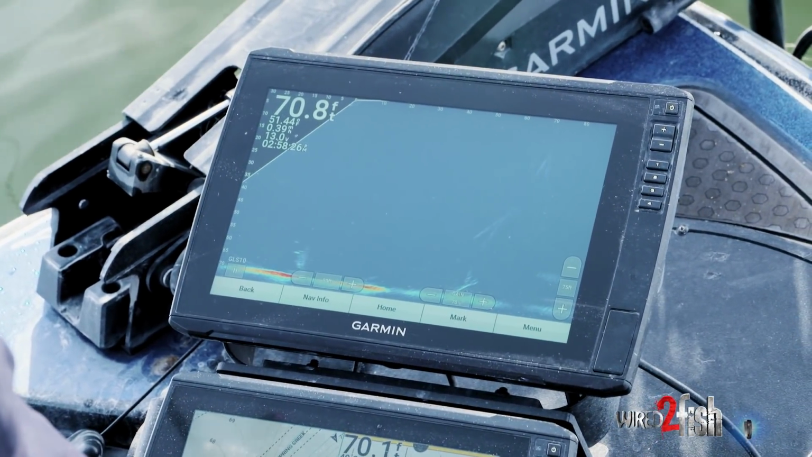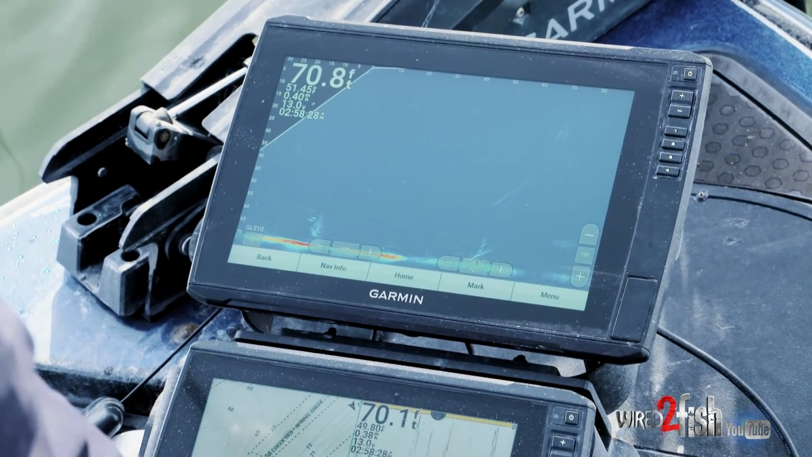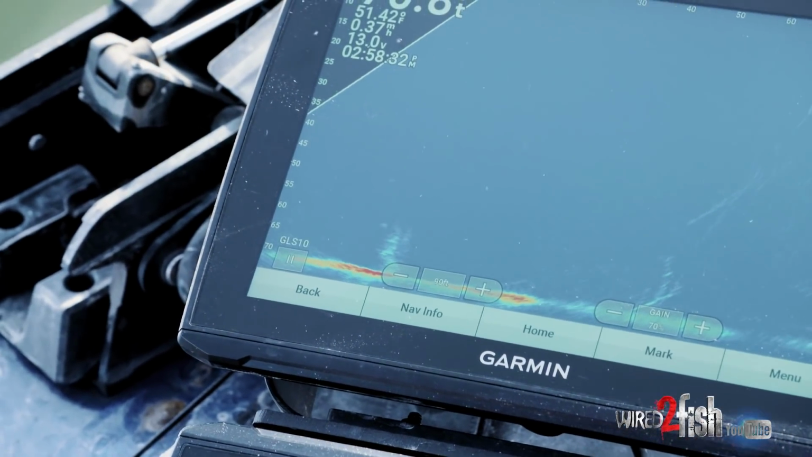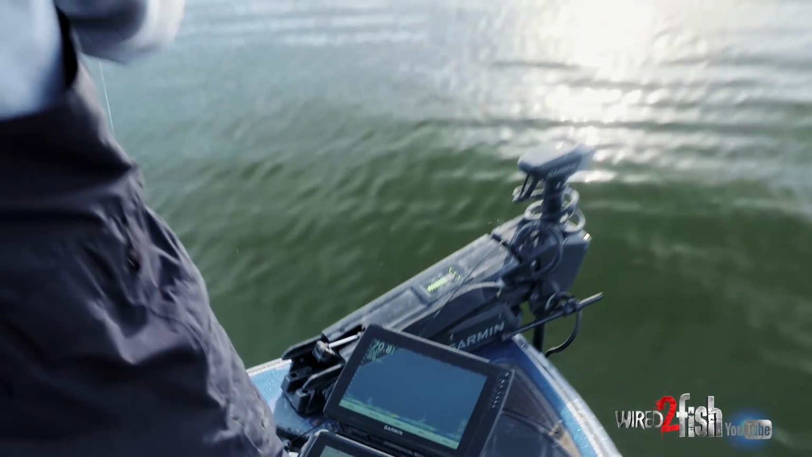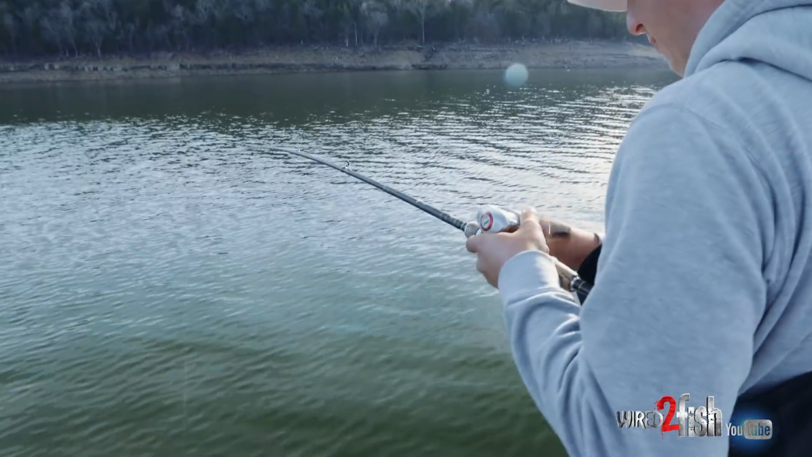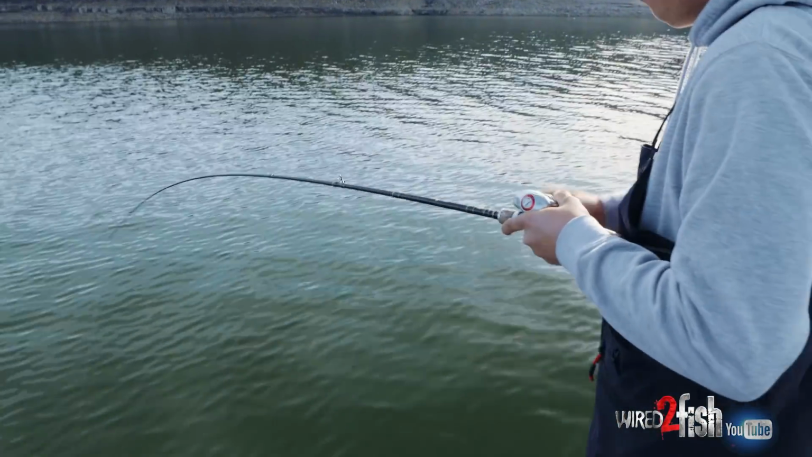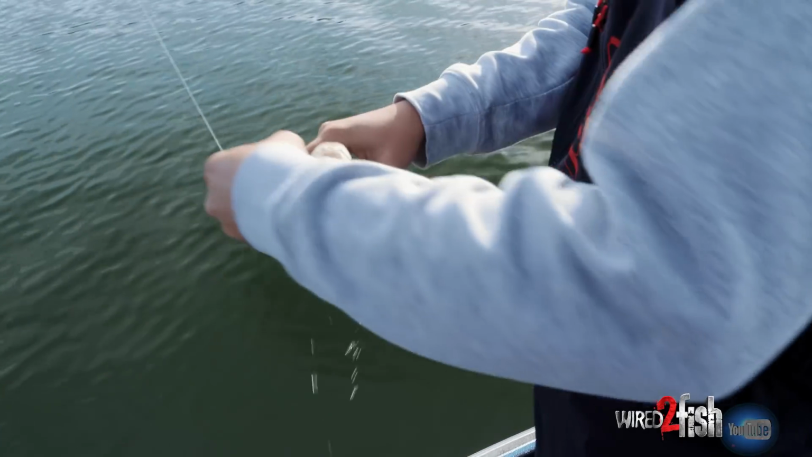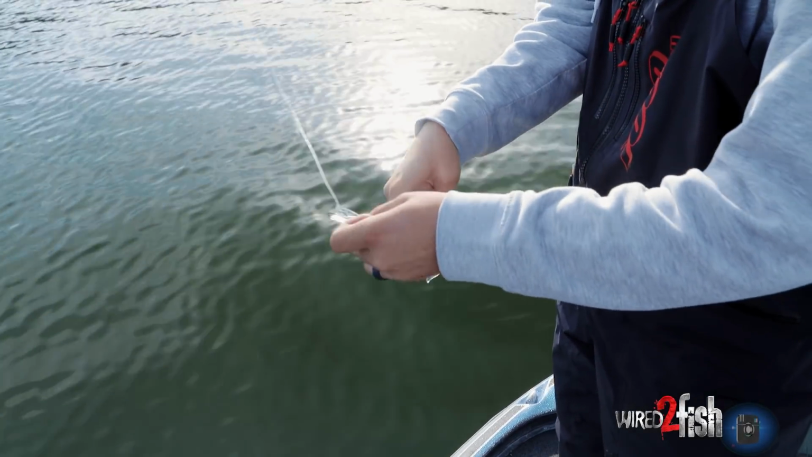See him coming out of the tree looking at it again. Here come two of them. There he is. Afraid that may be a crappie. Yep. Everything eats this thing. Every species.